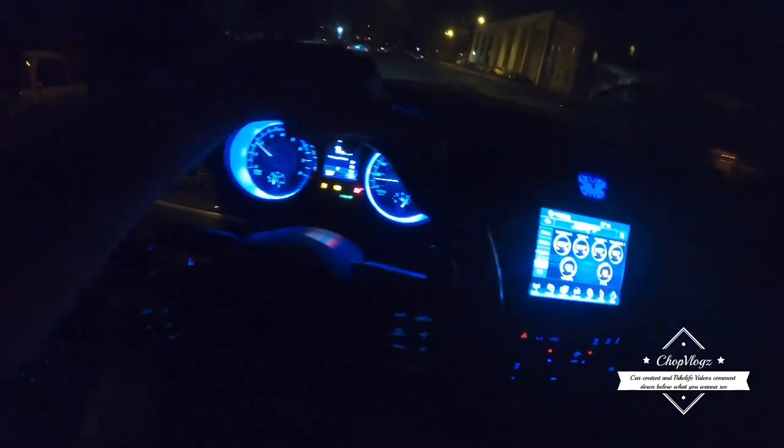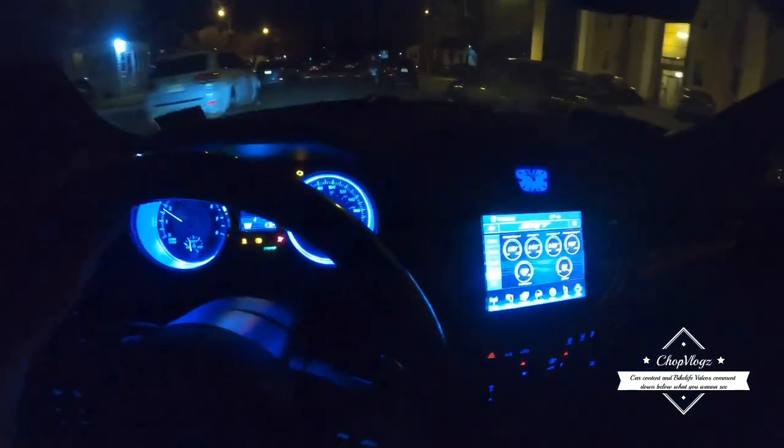We outside though. Scat Pack. Got an exhaust leak right now too.